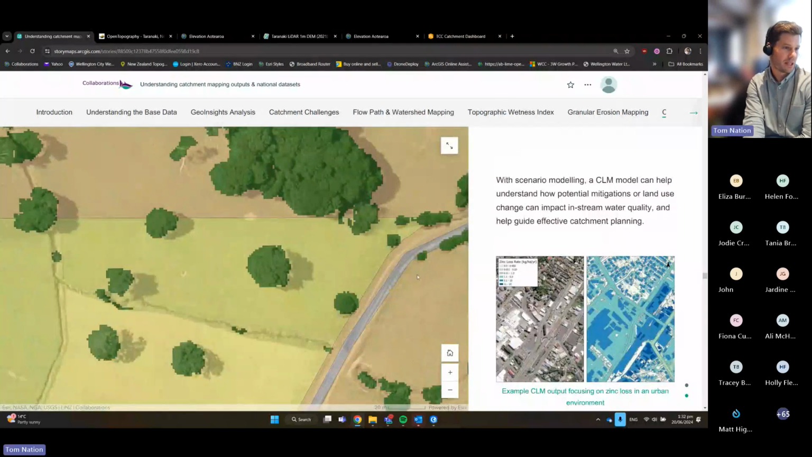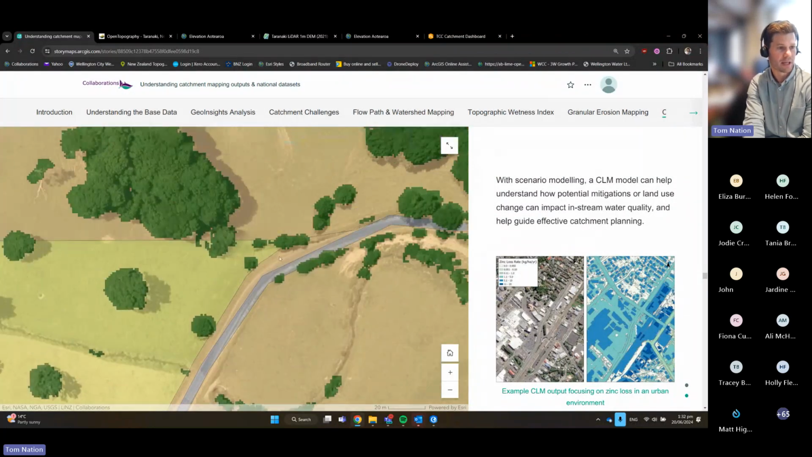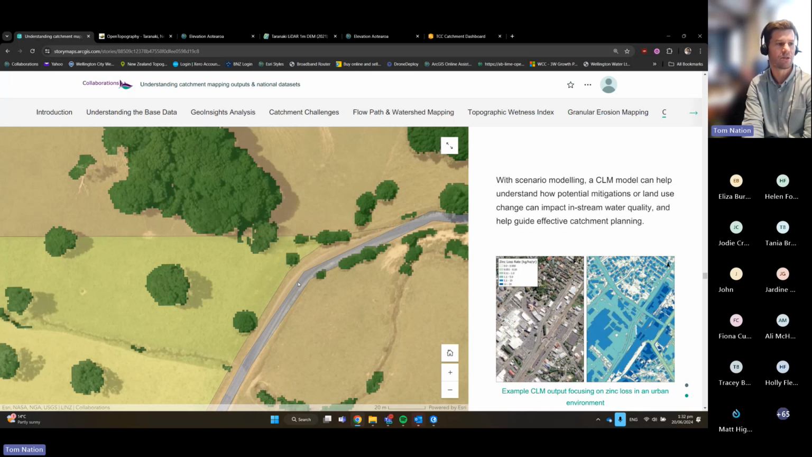If we zoom in, we can see that this is a basic contaminant load or land use layer that we've created for this Taranaki example. But you can see how detailed the vegetation mapping can be. And when you start loading in roofs and roads and land use, and tying in national literature on leaching and load, it becomes really useful.